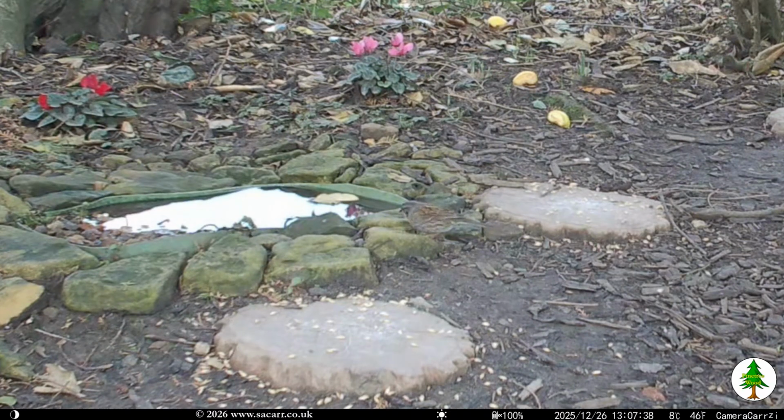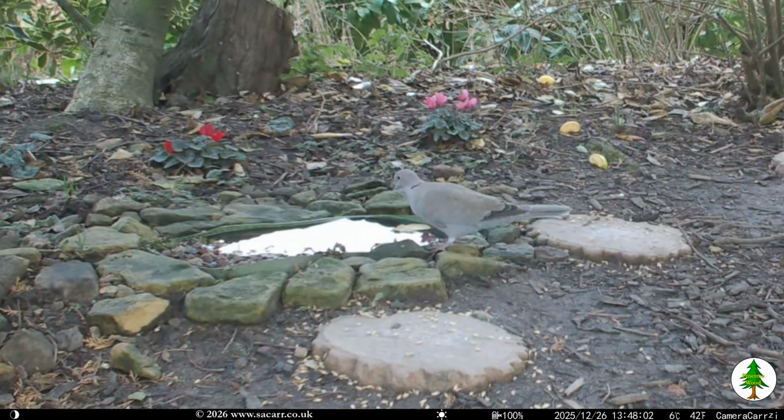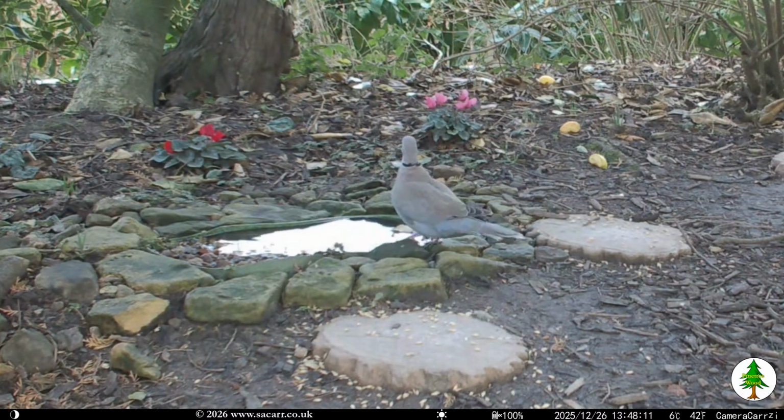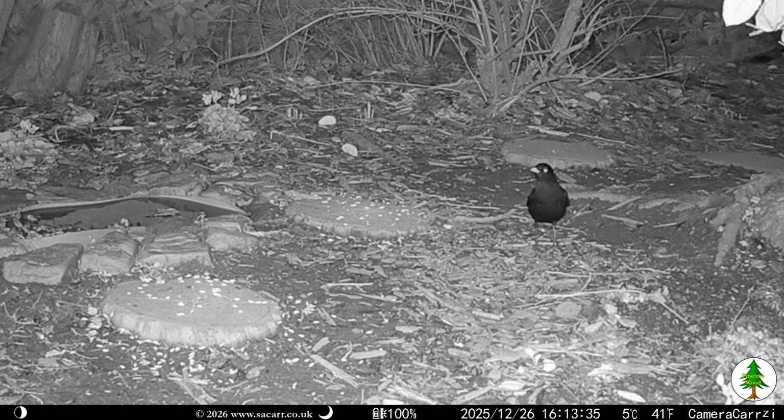About 15 minutes later, a dunnock was picking up food from around the stepping stones. At 1:48, the dove with the tidy feathers was at the pond for a drink. By 4:13 in the afternoon, the light had faded enough for the camera to switch back to infrared, catching a male blackbird at the pond.